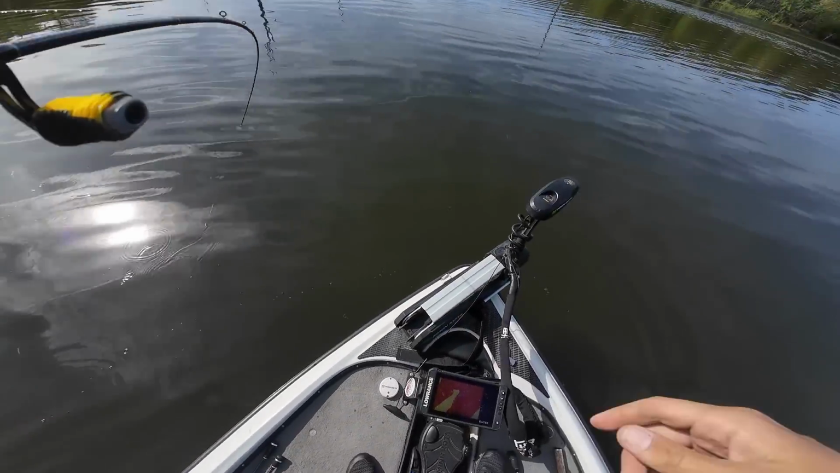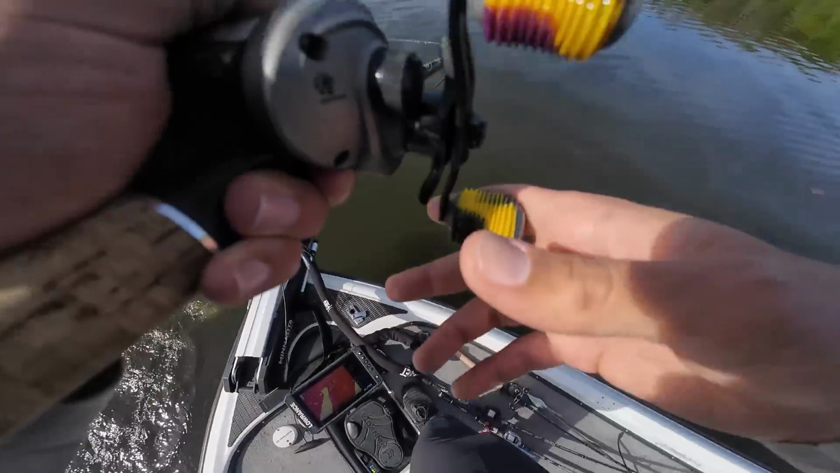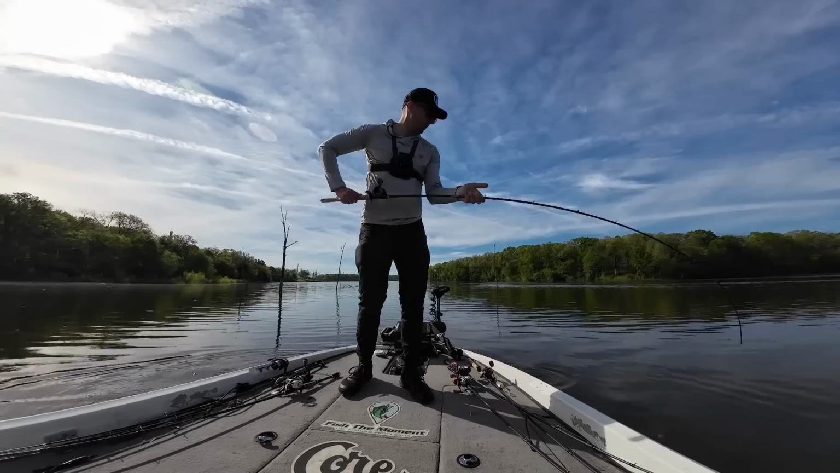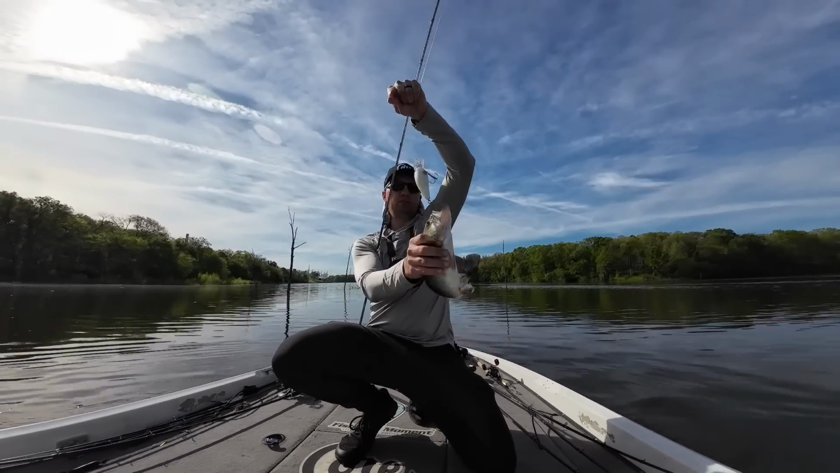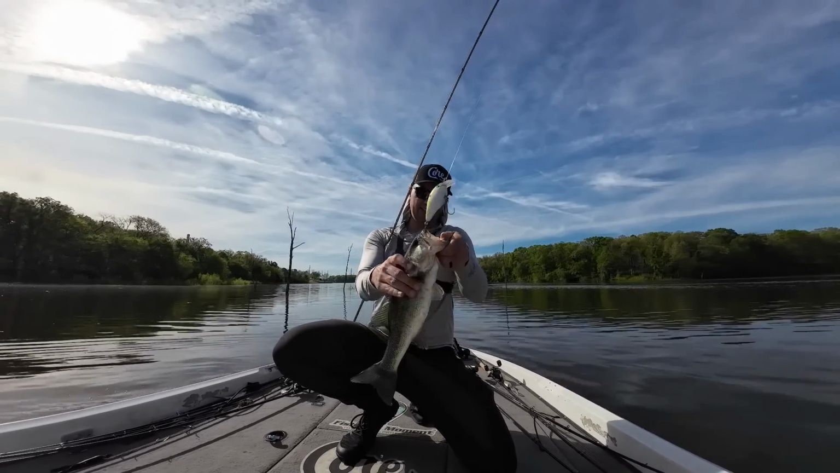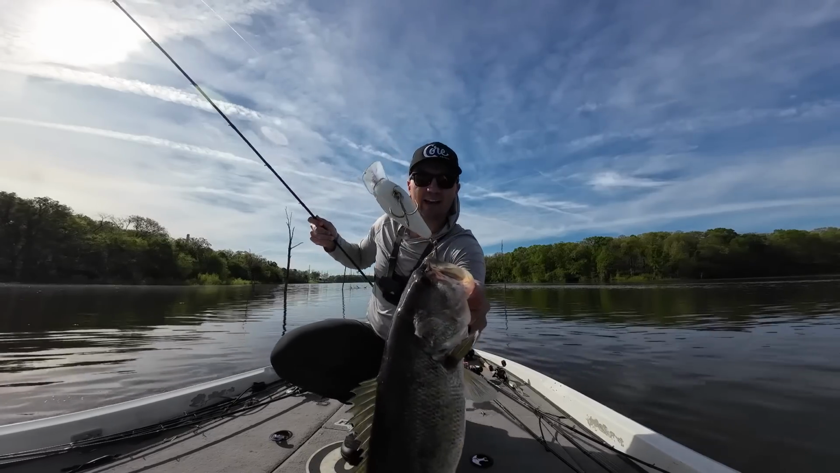There we go, guys. That's what I was talking about. Nice fish right here, Magnum Squarebill. He hit that thing right at the boat. Nice fish. So I'm talking about post spawners. That's a nice post spawn fish on that 8.0 Squarebill.